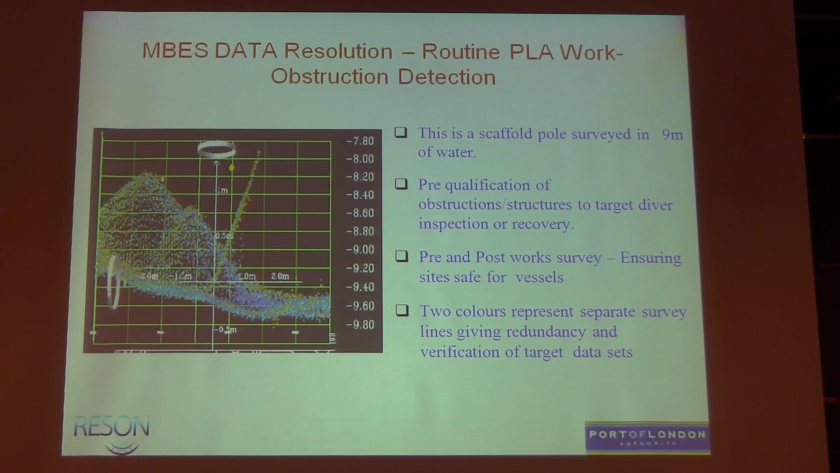But the two colours there show we've got 2 independent passes, and that was leading us to look at the reliability, the repeatability we're getting for the data. Really 2 or 3 centimeters different between the vertical and horizontal position at 2 independent sweeps on this target. Very good performance, really.